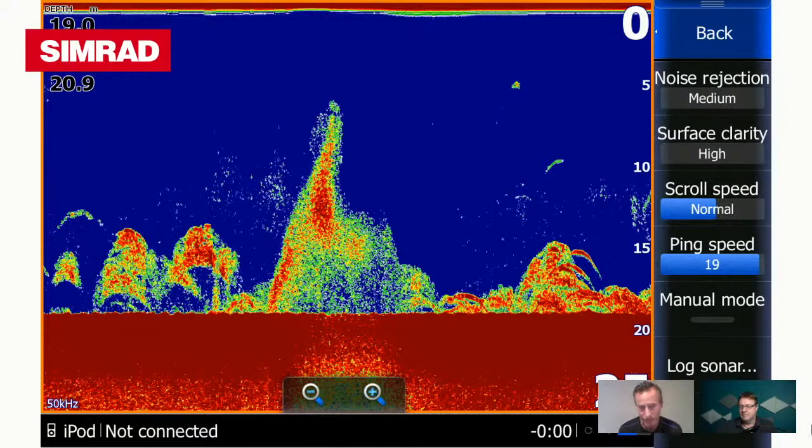I think I'd also adjust the sensitivity by that point as well. We're running 50 kilohertz. Scroll speed is normal, and I like to run just a normal scroll speed. The faster your scroll speed, the flatter the arch is going to be, and also my ping speed is quite high, so that's the amount of pulses that are going down. So it's a pretty clear picture. There's a lot of bait, but there's also a few fish there, especially on that right-hand side of the screen.